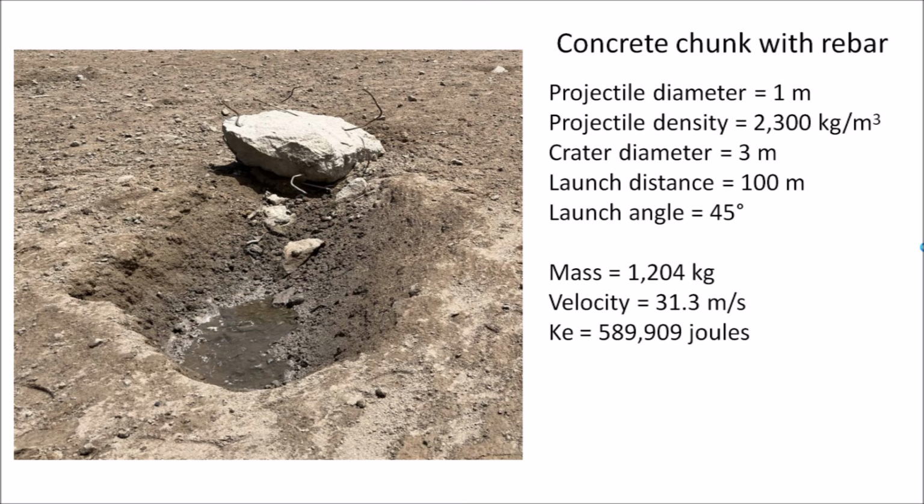Using the volume of a sphere and the density of concrete, we can estimate that the concrete chunk with rebar weighs about 1,204 kilograms. That is about 1 ton. The kinetic energy is 1/2 the mass times the velocity squared, which corresponds to